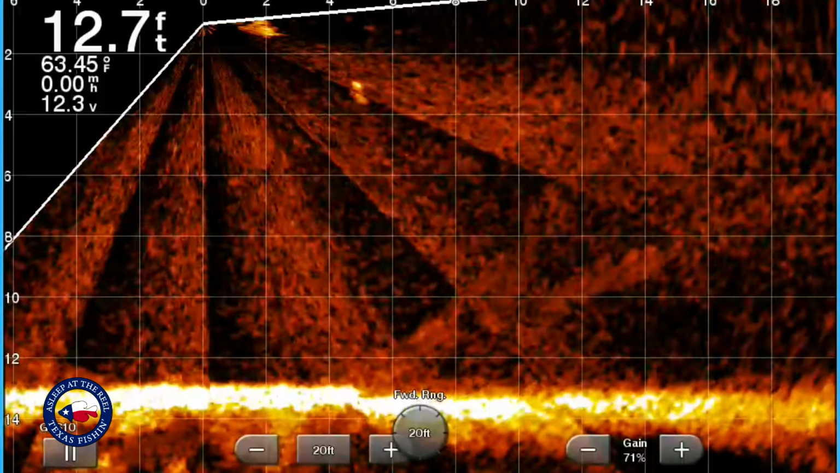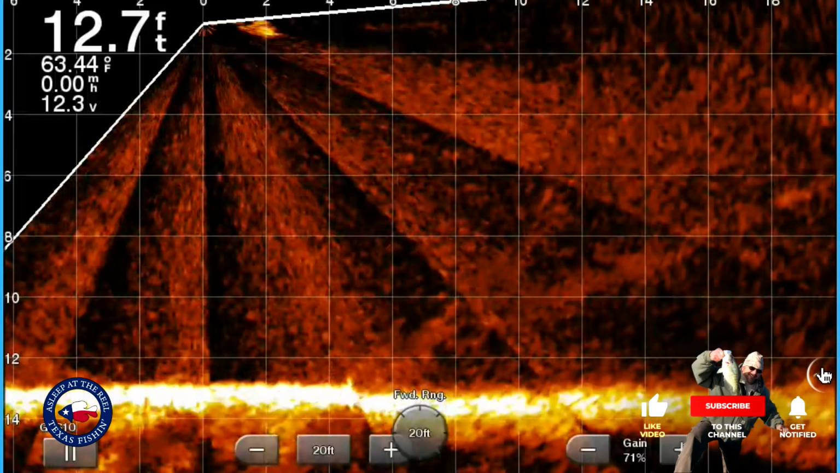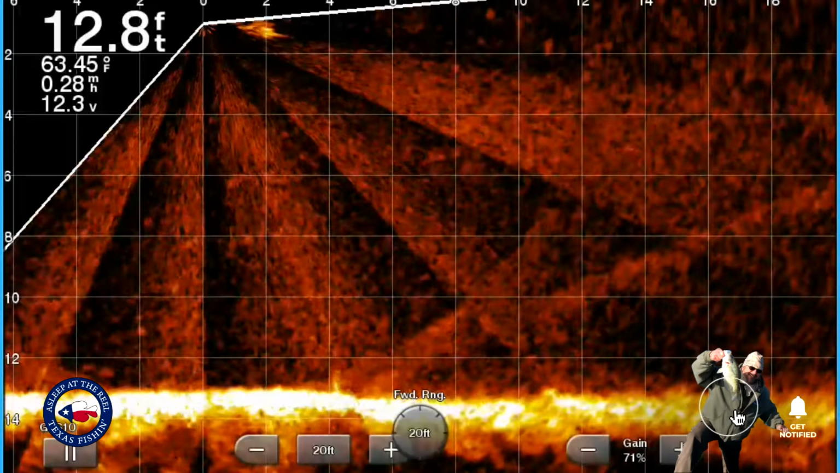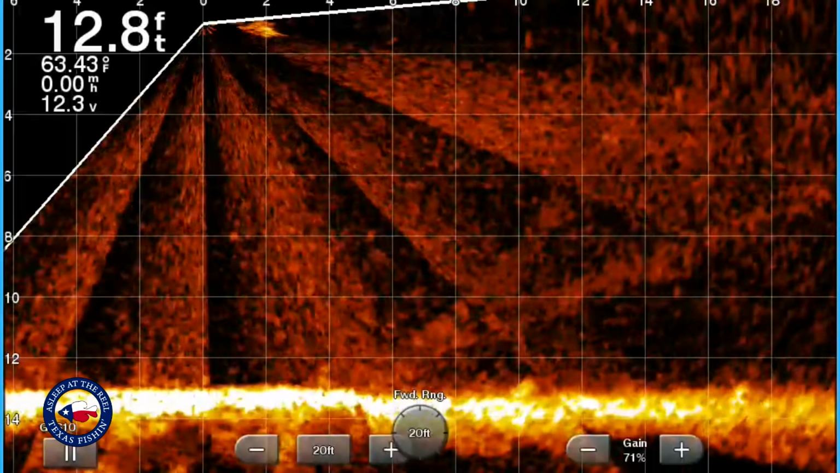Those other two fish, I never caught them. So what you have to do is look around, guys. Look around, keep watching, and find targets. So I got a request from Buck Chaser to show what a fish looks like on the bottom with Livescope.